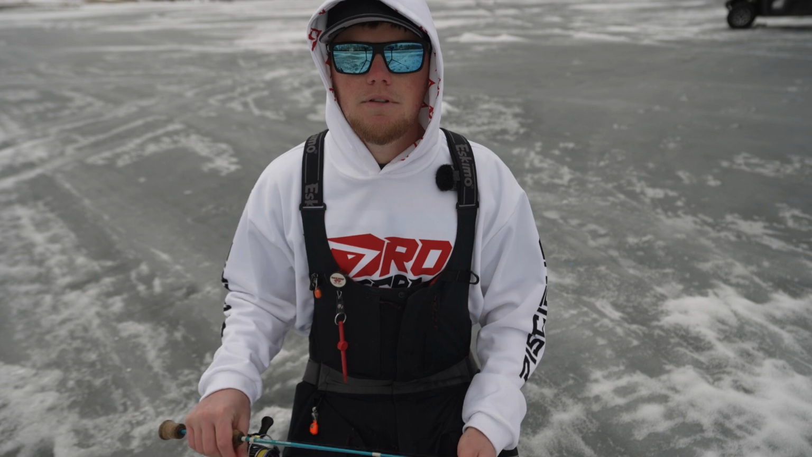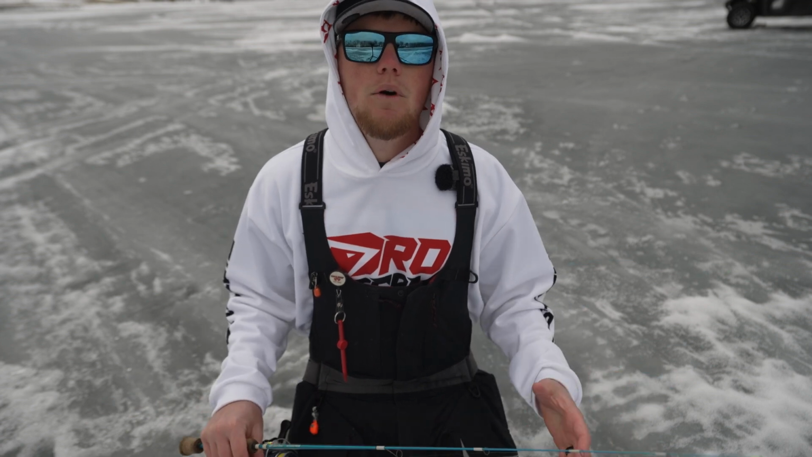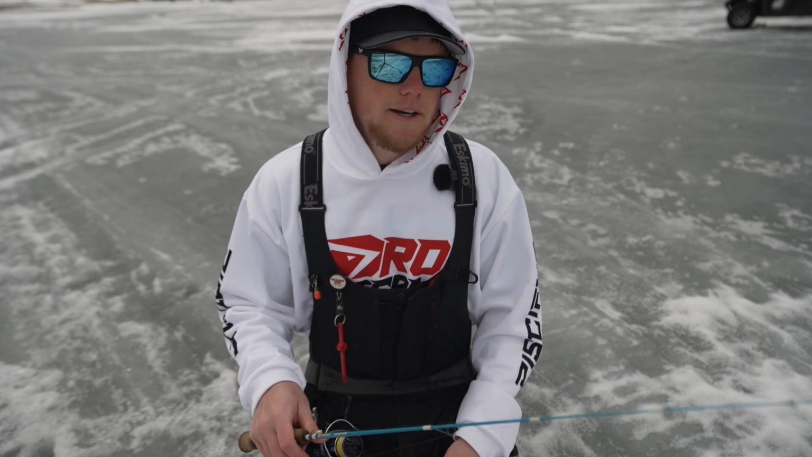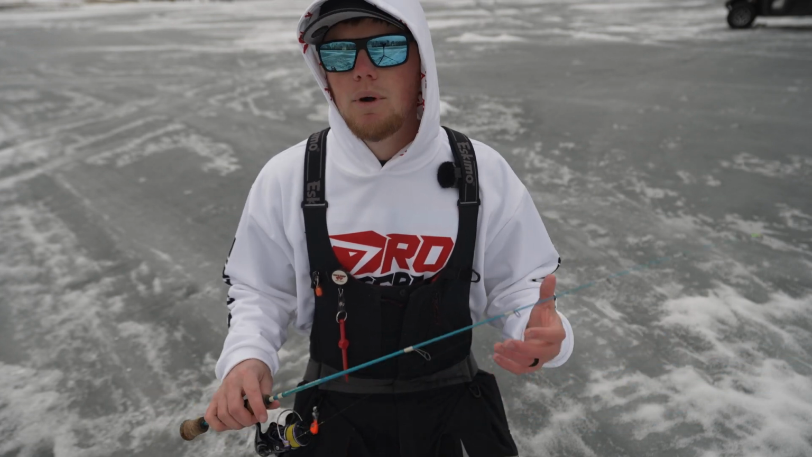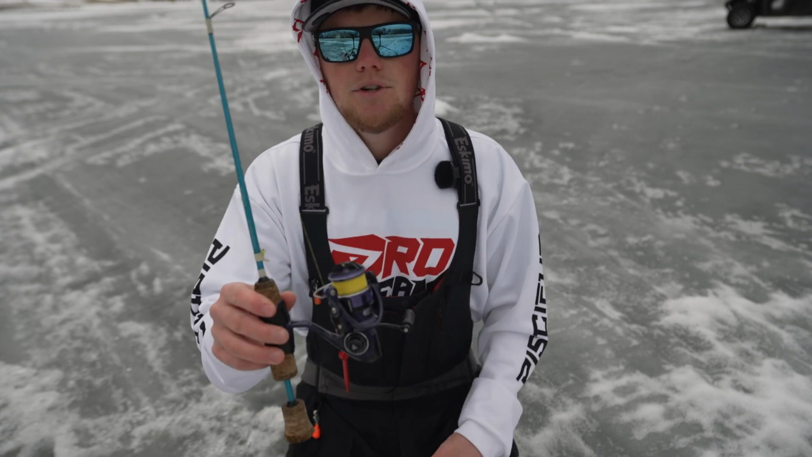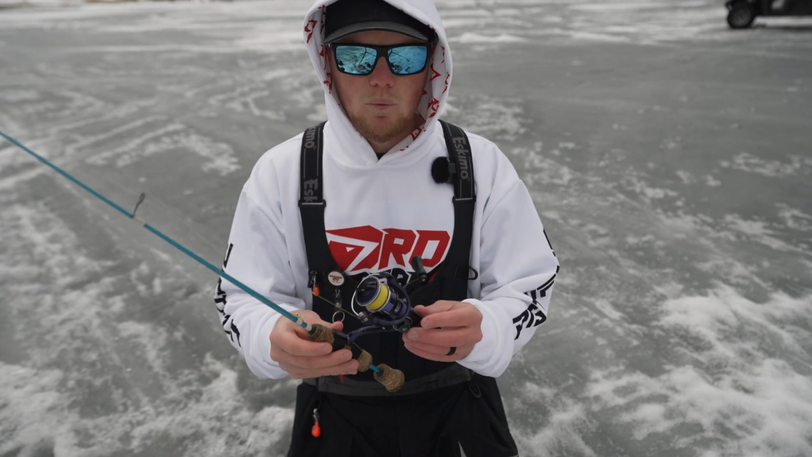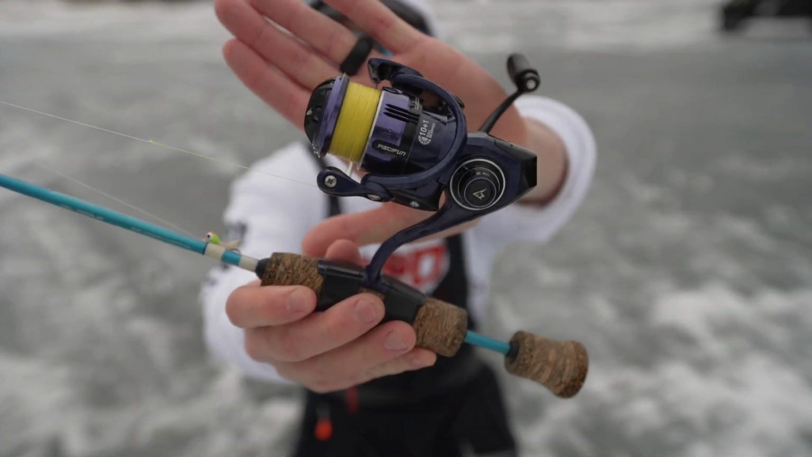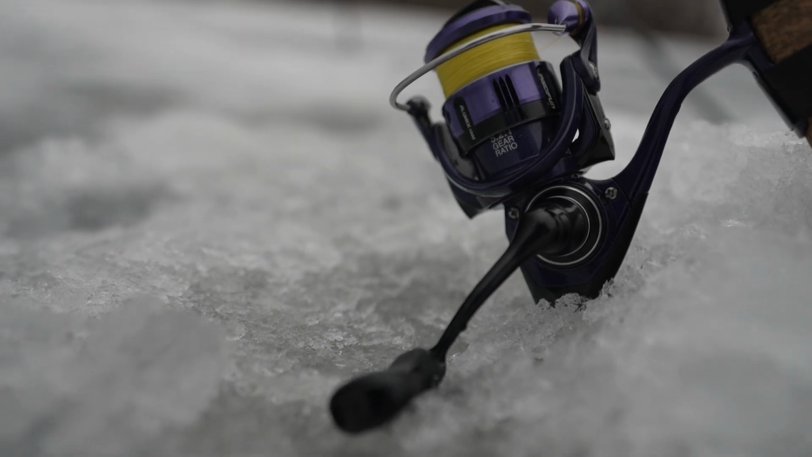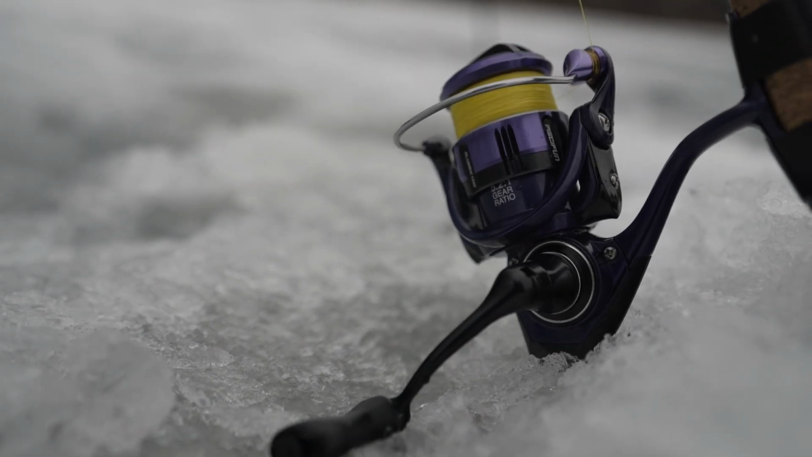You're just gonna be able to lift them up out of the hole and still have enough power to get some of those bigger bluegills up without them dumping off on you. So I do like running a longer rod, especially for panfish as well. But what I have rigged up on this rod, and another one of my favorite setups this winter, has been the Piscifun Illumix. Now, if you guys are familiar with my channel, you've seen me use this reel a ton last spring during the open water season.